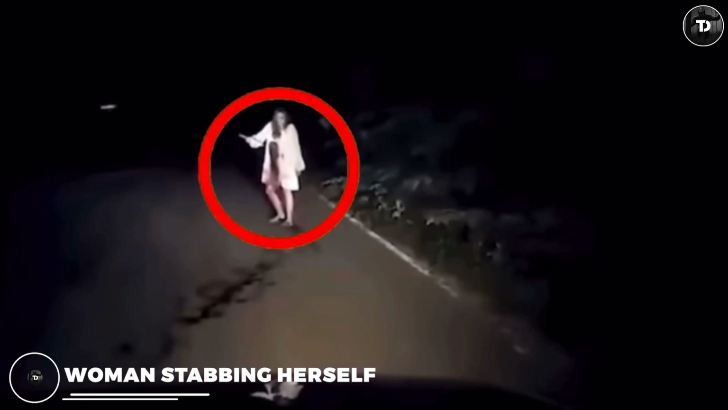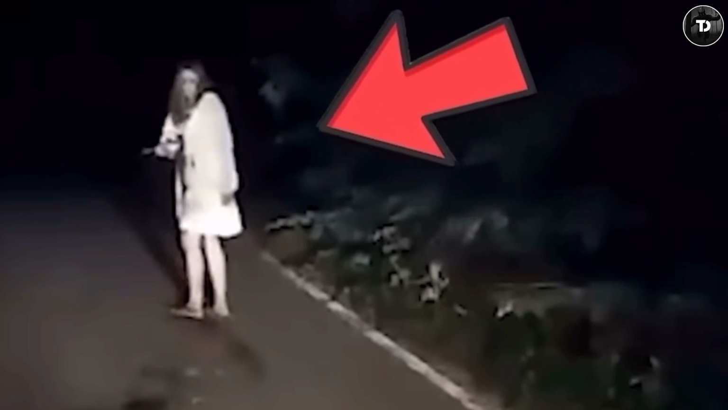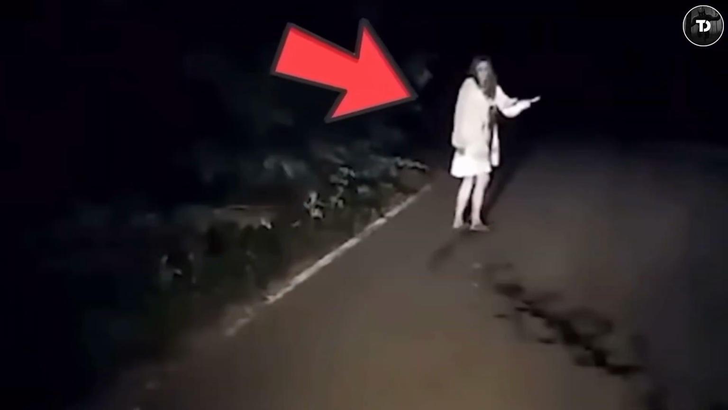Woman stabbing herself. We all might have seen such an incident in movies, but this happened for real. This guy who was driving at night through his usual way happened to see a lady dressed in white and looking very creepy. Her hair was loosened and she was holding a knife in her hand. The guy in the car was terrified by the behavior of the creepy woman.